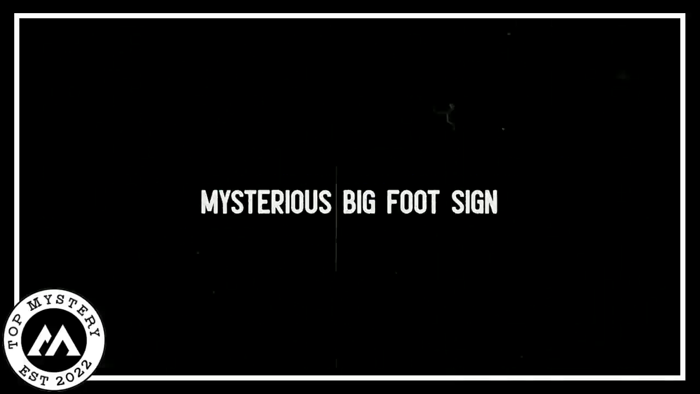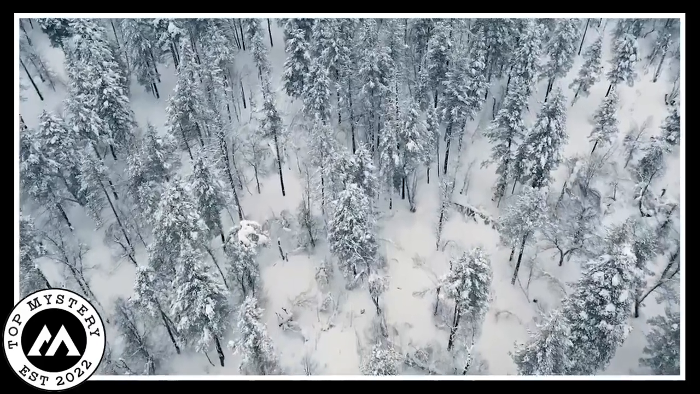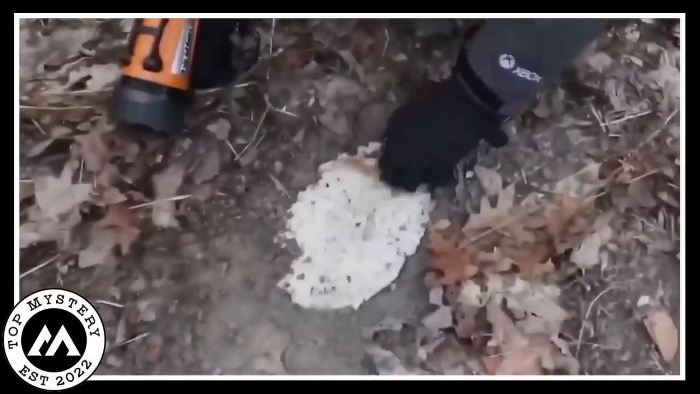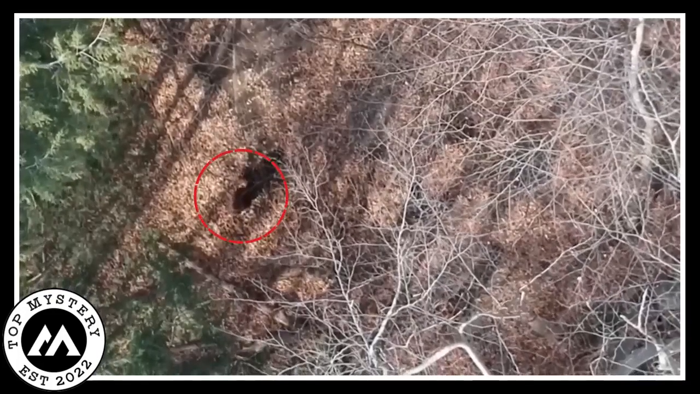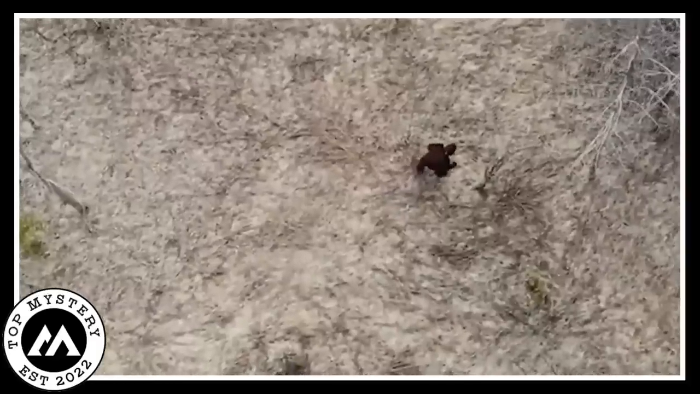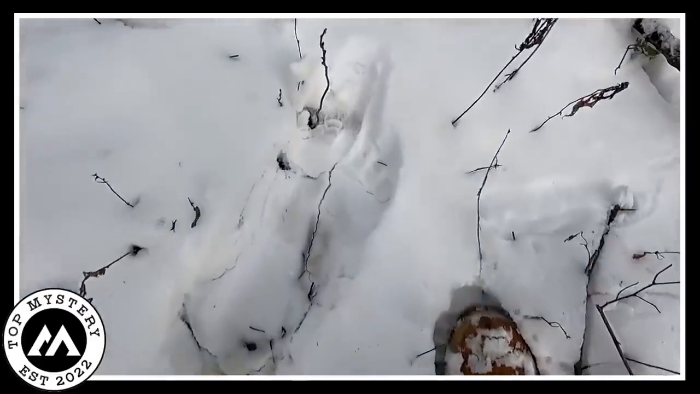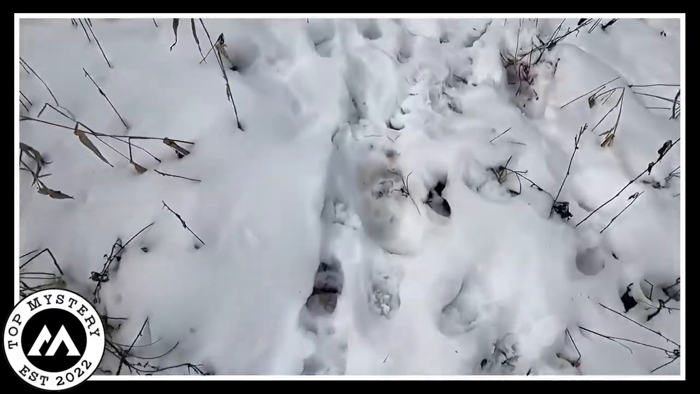Mysterious Bigfoot sign. In a mysterious forest, a strange video appeared showing a spooky sign in the frozen ground, the clear mark of a hidden Bigfoot. People started talking, wondering if this was the Bigfoot's secret journey, or maybe a huge gorilla sneaking through the thick trees. But we still didn't really know what was going on. Some curious people formed a group to find out more. They looked really closely at the video and discovered that yes, it was the footprint of a Bigfoot left on the icy ground. Now, this discovery made everyone more curious.